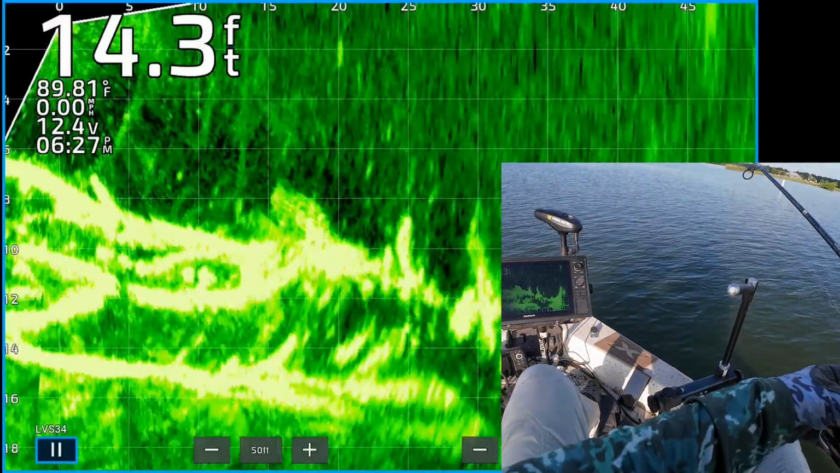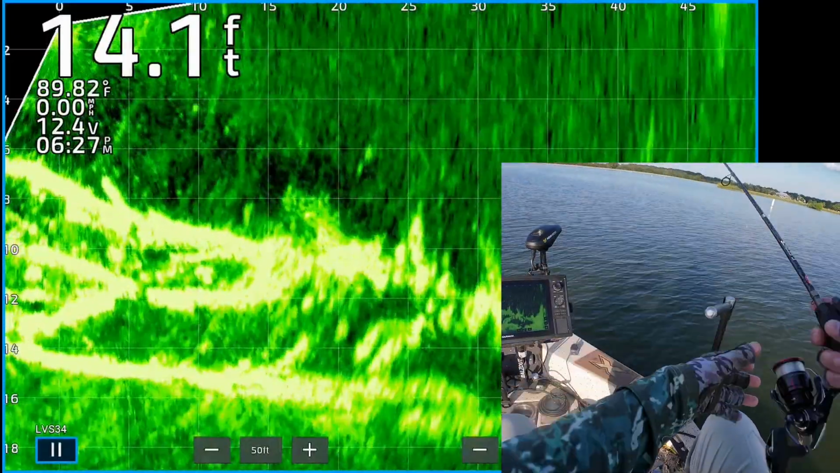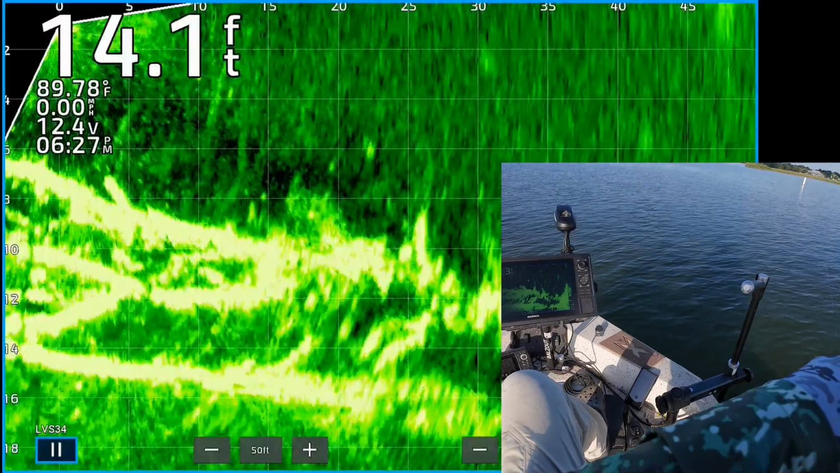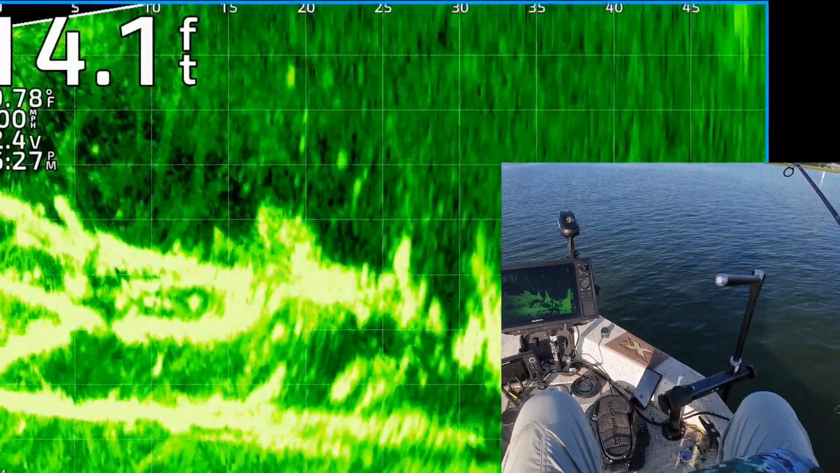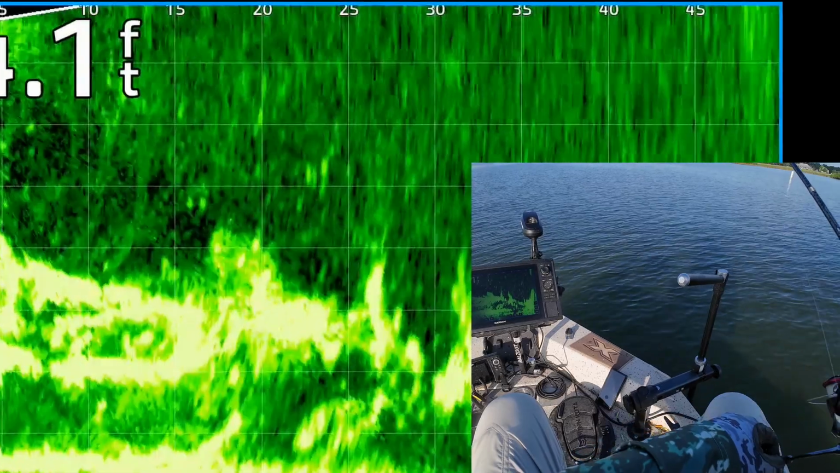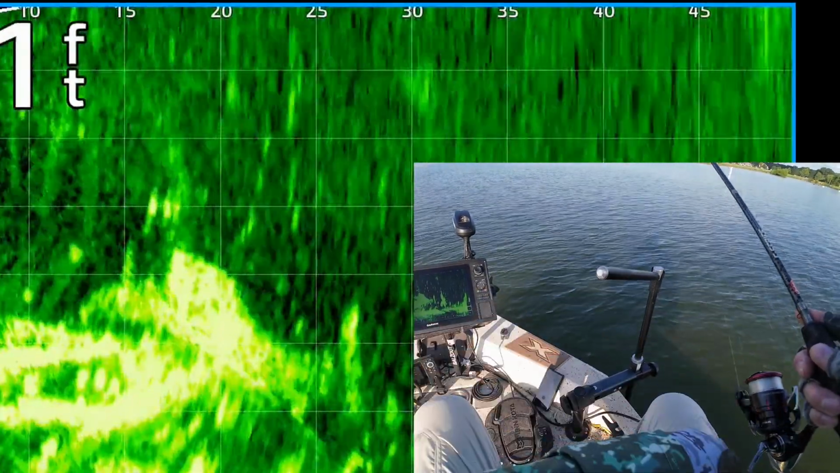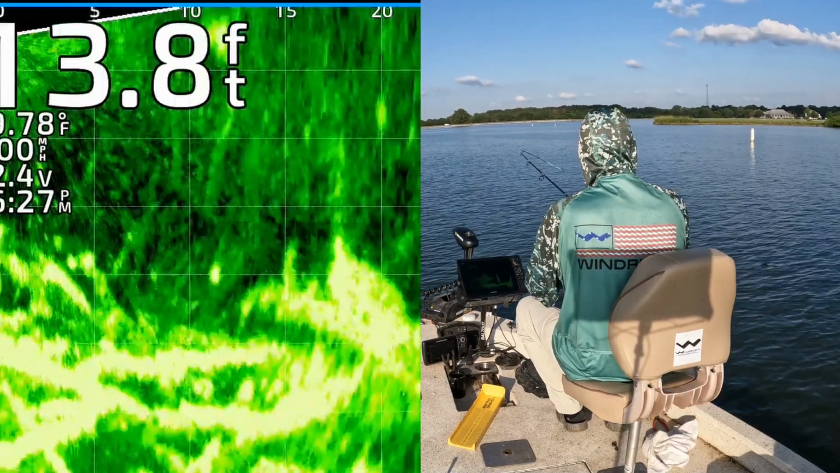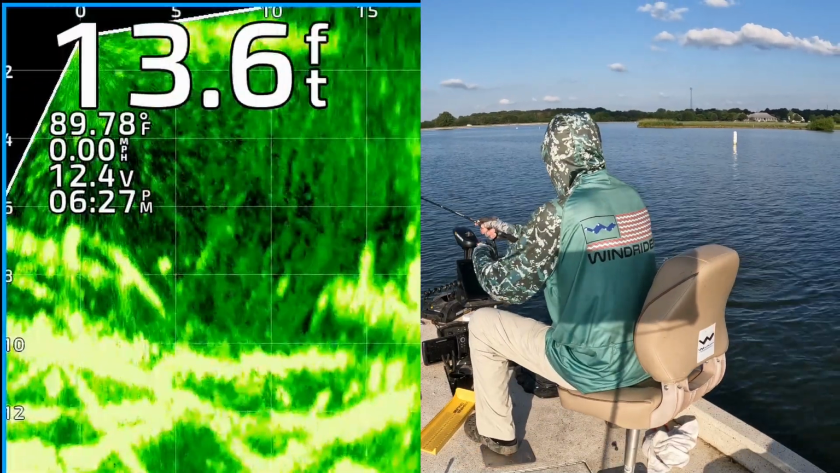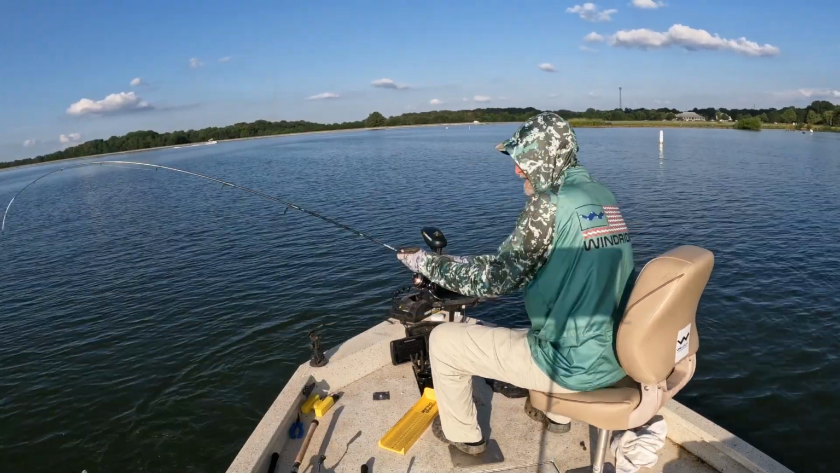So like I said before, a lot of times if you drag your jig above the structure, a fish might surprise you and eat your jig because you can't see the fish if it's behind the log and the transducer can't pick it up. You can see one of them right there. Oh man, one of them came up and got it. Good one. I didn't even see him. He was just on there. Little white crappie.